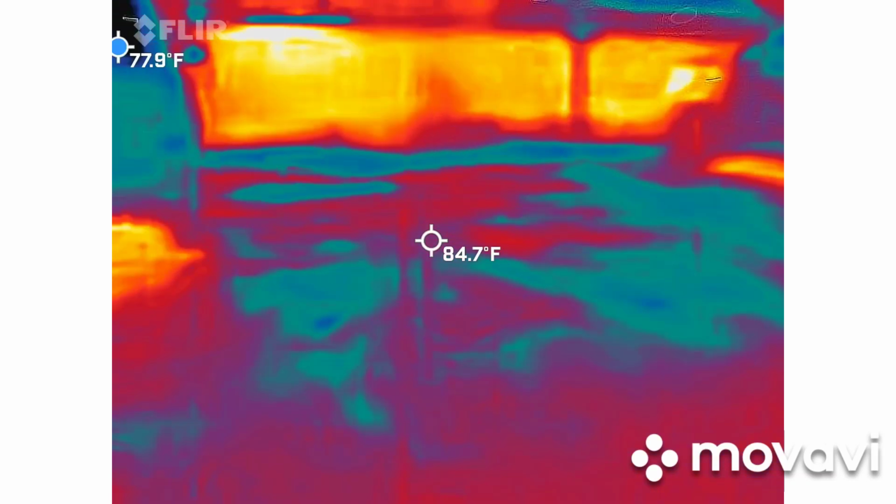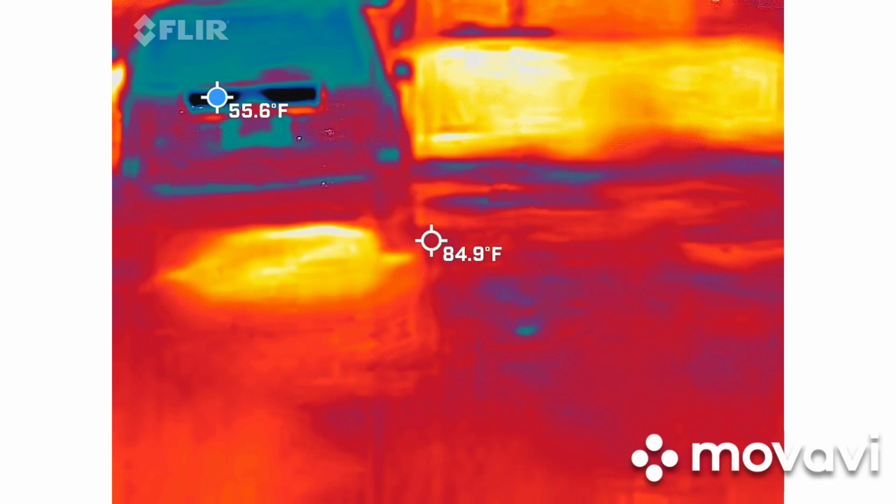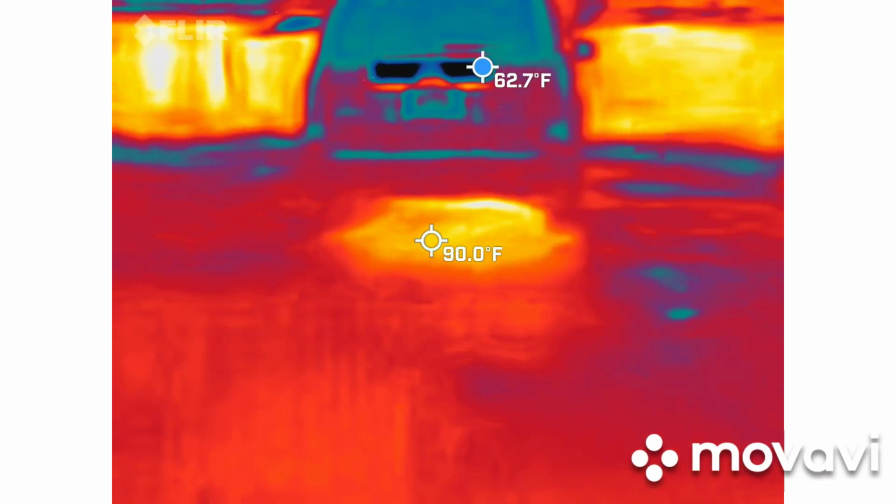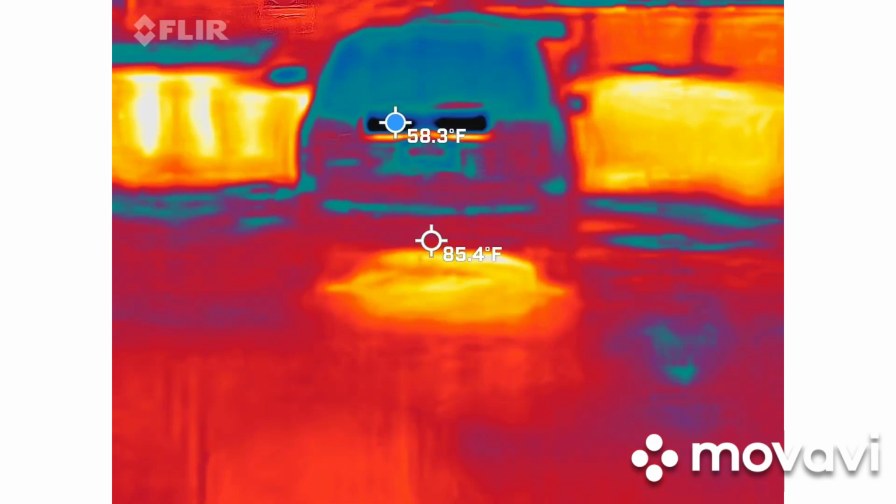I'm getting high readings right here. See the numbers moving around? Did they come from Africa directly? I got nothing.